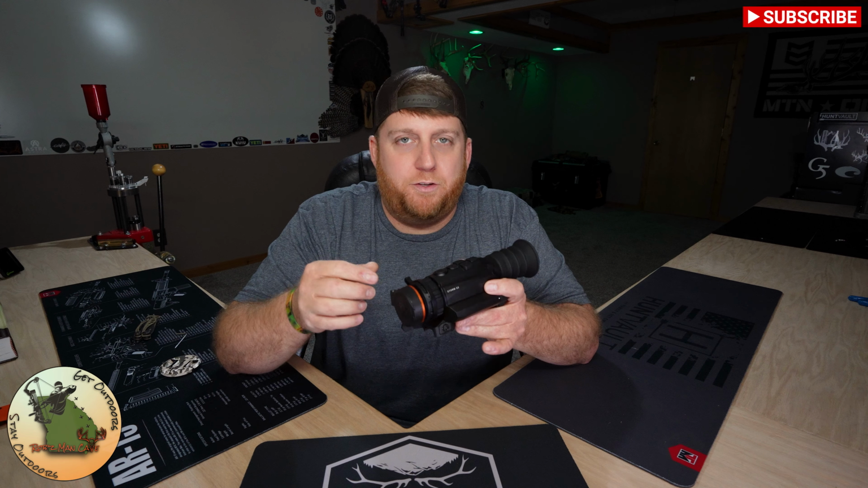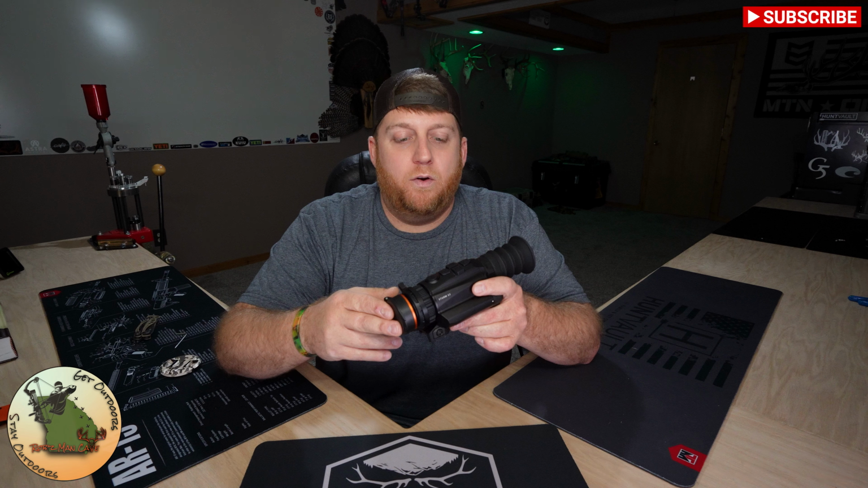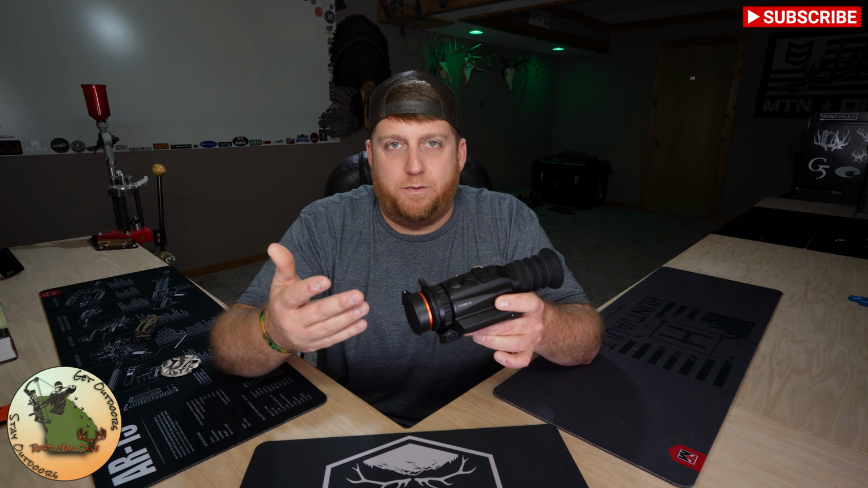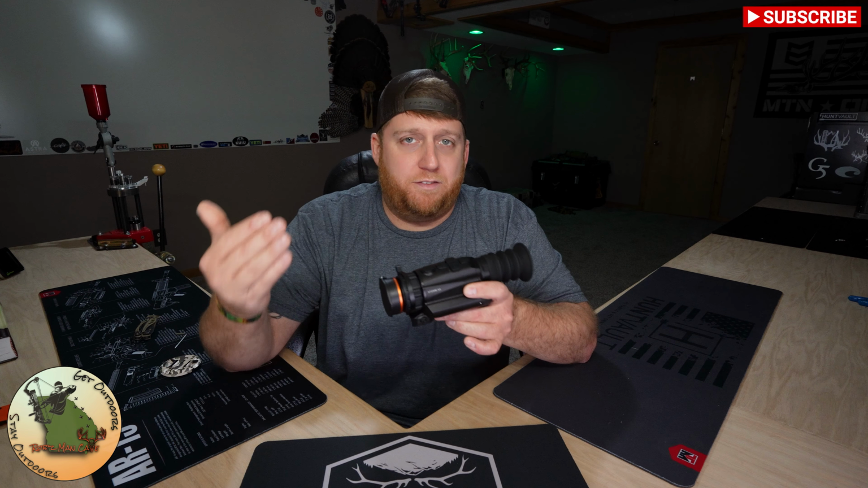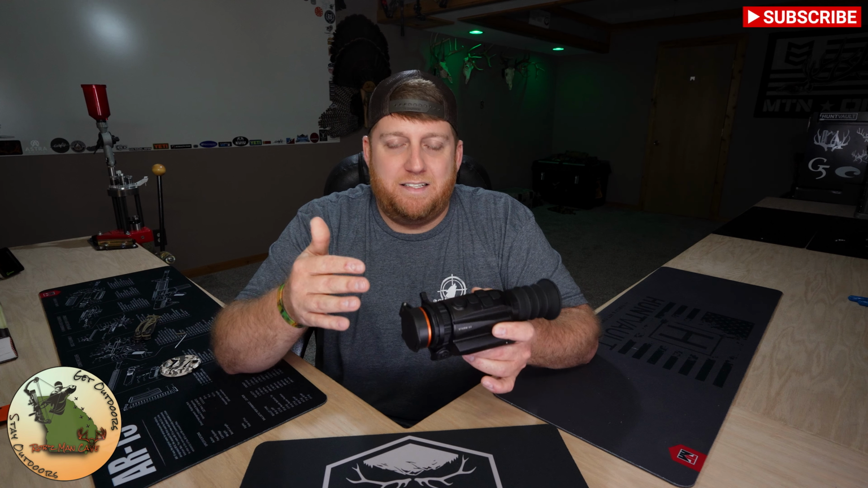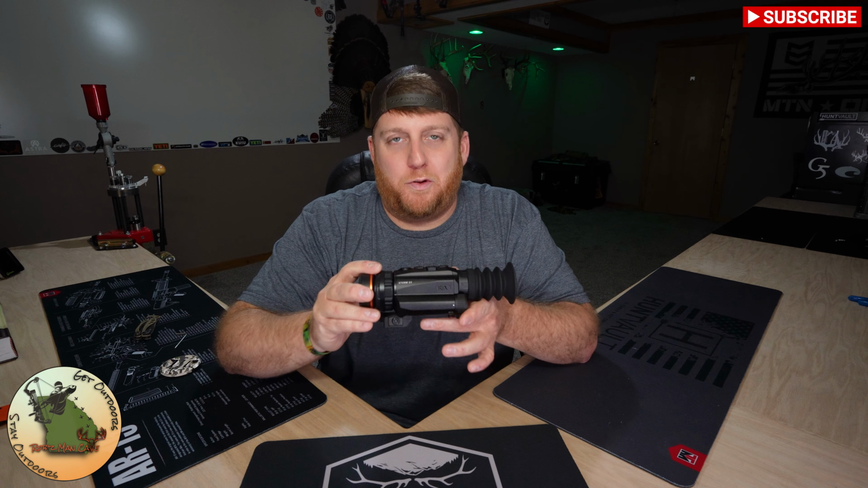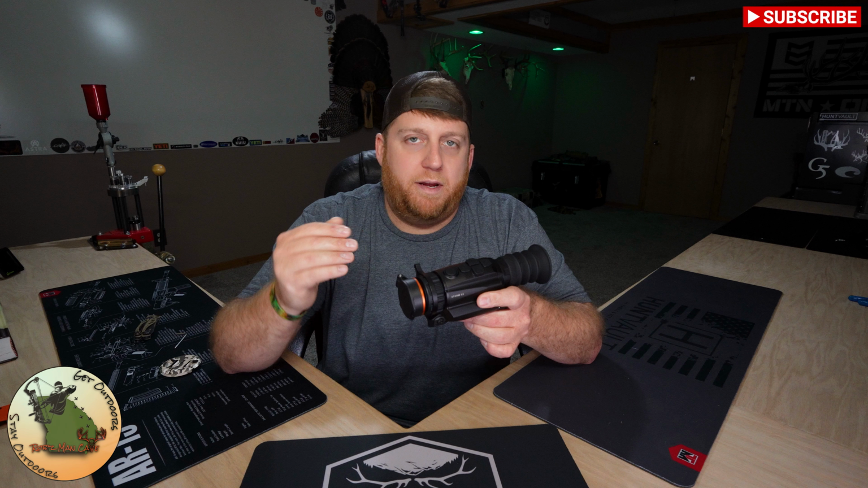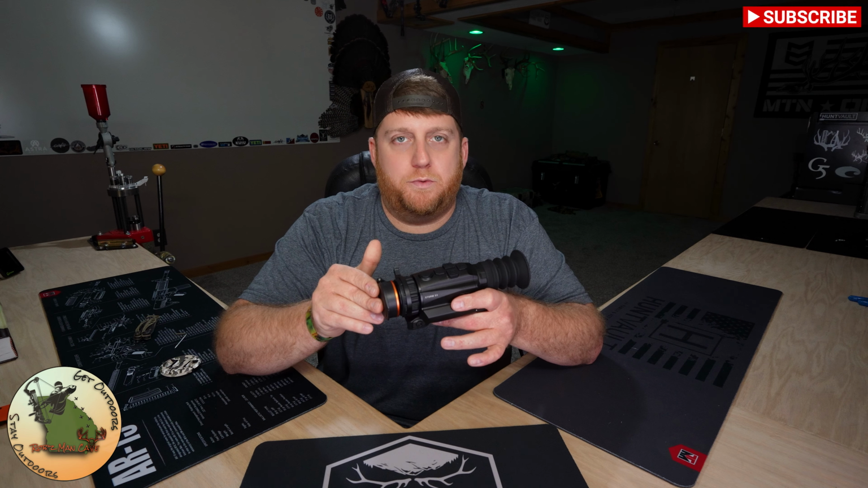This scope has a feature called Resolution Enhancement Technology, or RET, which uses AI to enhance the picture quality, and it also has 2 weather modes, which allows you to switch between sunny and rainy, which I'm guessing is going to help you out in different humidity levels. Unfortunately, I didn't use either of those 2 features during my hunt, but I will make a separate video and post it on Facebook so you guys can see the differences in those modes.